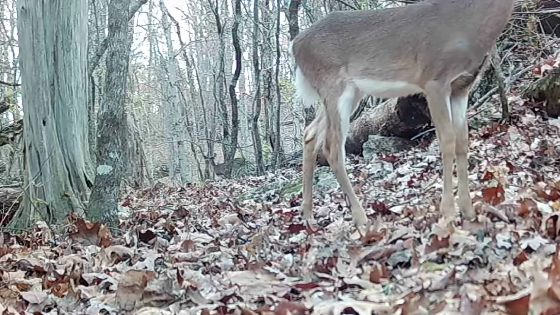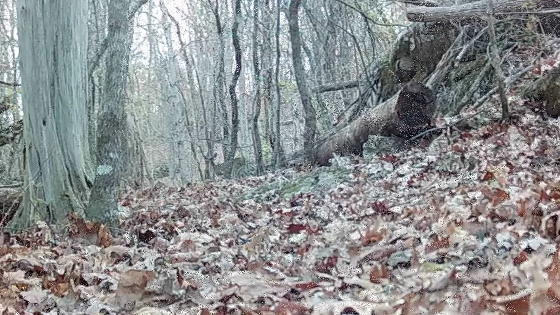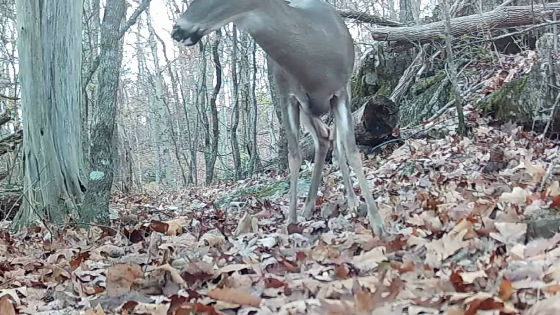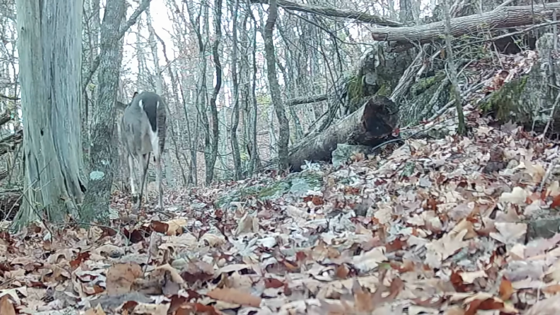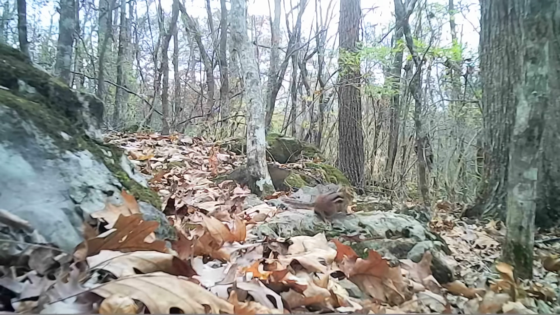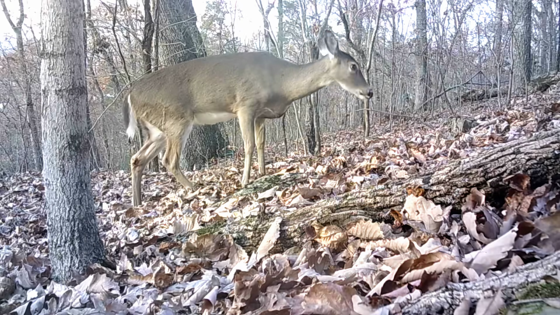Now the little does, they're just browsing the ridge. And the bigger does, they're trying to stay ahead of these bucks until it's their time. It's that time of year for the bucks, and they seem to be running everywhere. And these other little bitty animals, they're still trying to get ready for winter. But the big old bucks keep them run off, seems like.